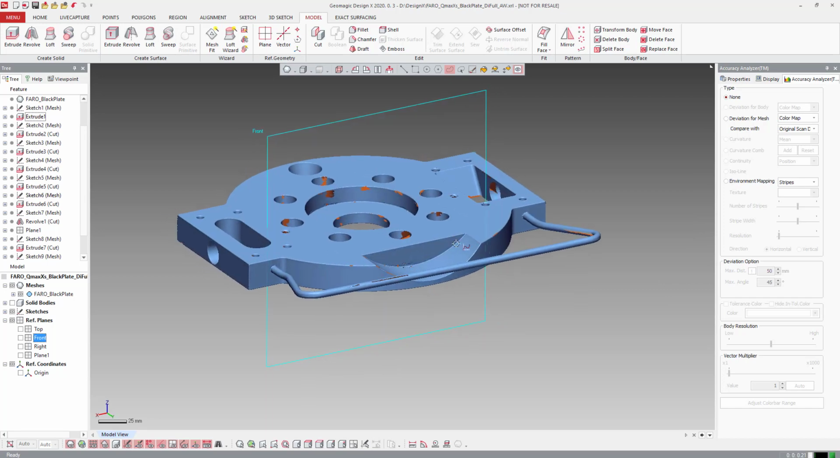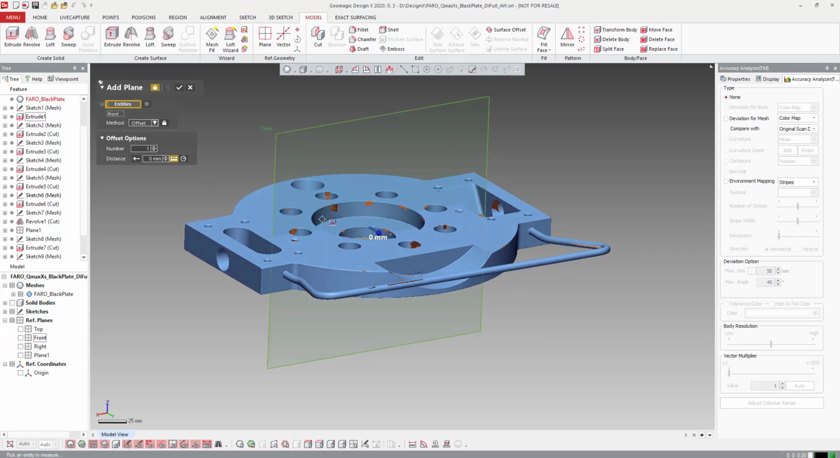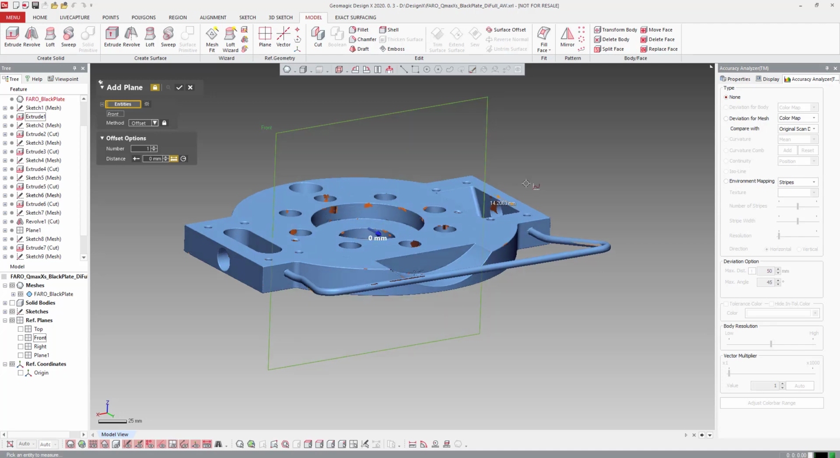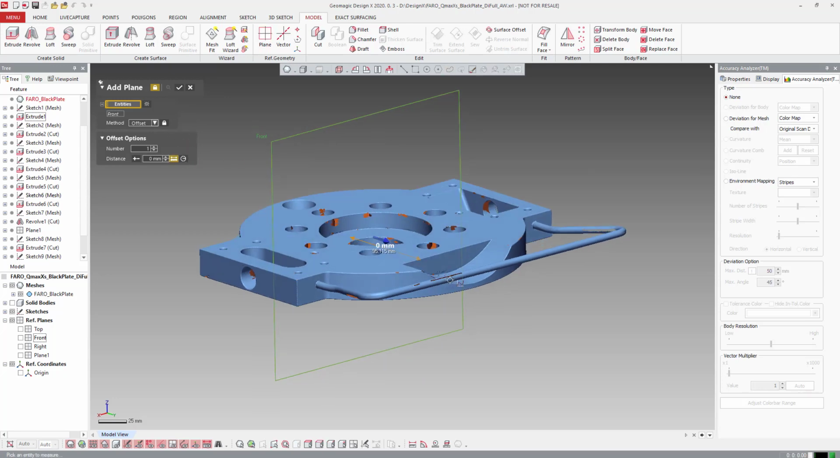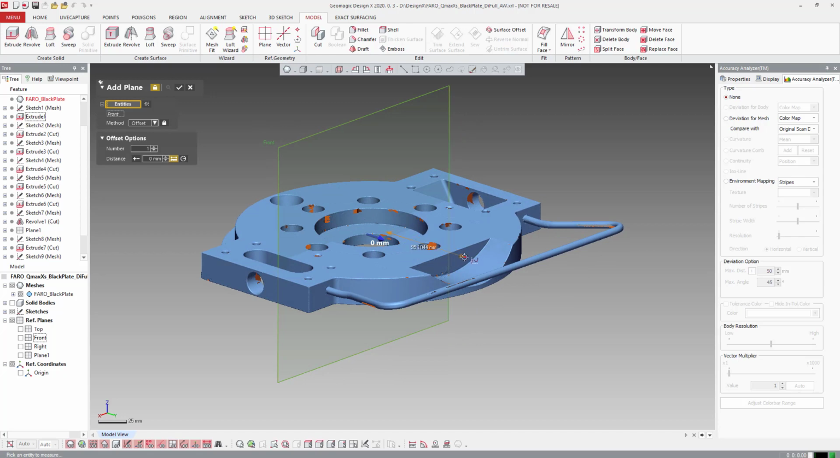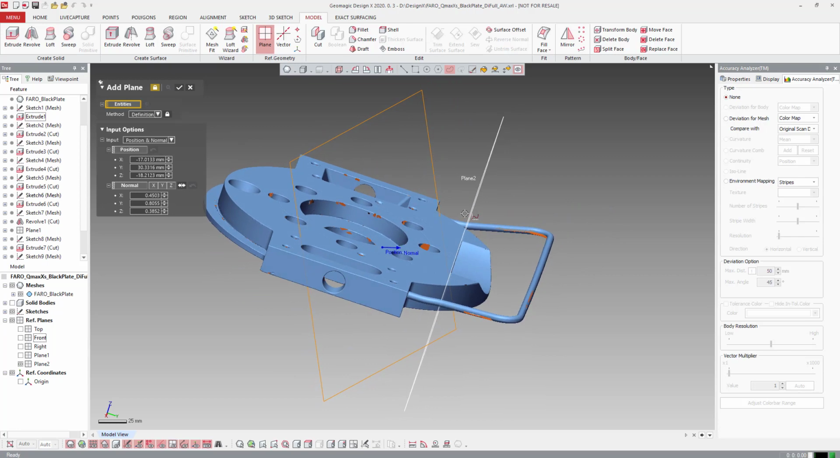Okay, so we're going to hit plane and offset my front plane. I can hit measure again and click on the front plane. It wouldn't let me highlight it, probably because I'm recording. So 95. Just click that. 95. It would help if I'd made it 95 instead of 85. So again, I can verify that.